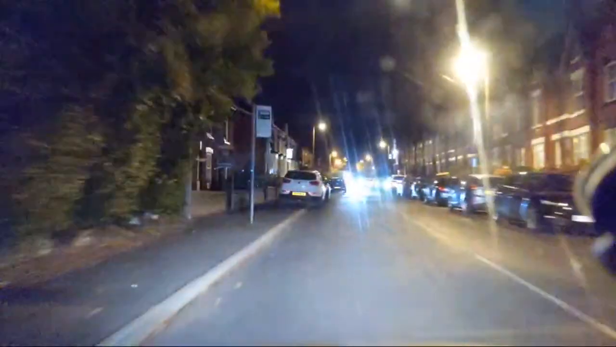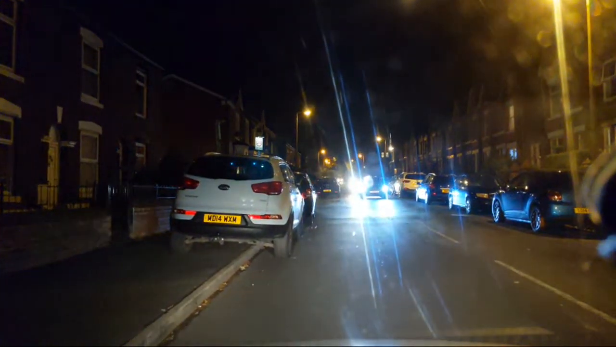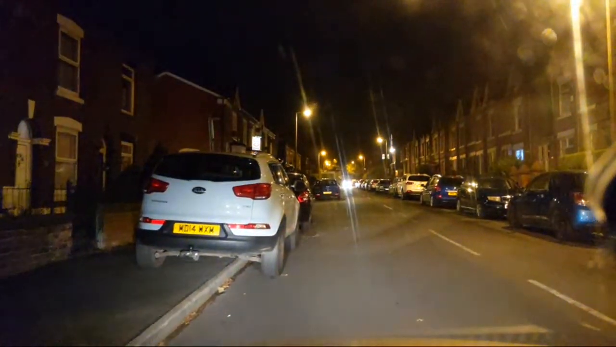This used to be my second favourite shop on the left. It used to be called Gills. It was tiny. But they've knocked through, so the whole downstairs is now the shop, rather than just a little bit that I could get to. Is he waiting? Is he coming? He's coming. He's turning, so I'll wait here. These roads were not designed for so many cars.